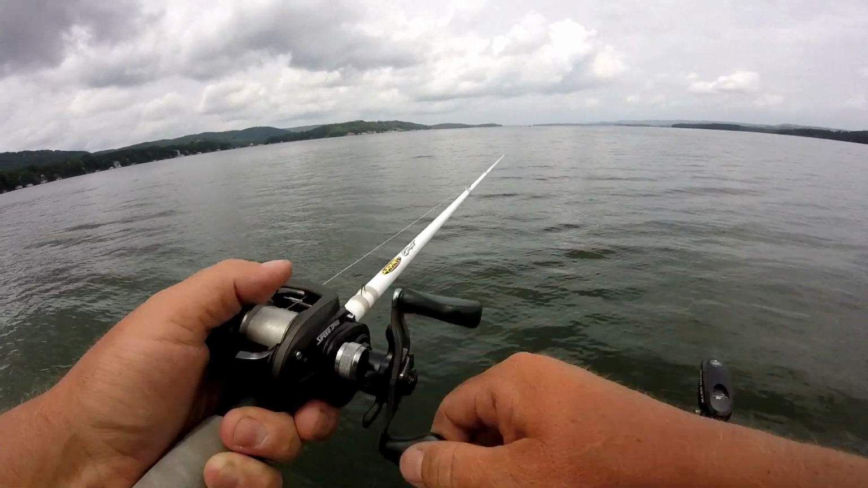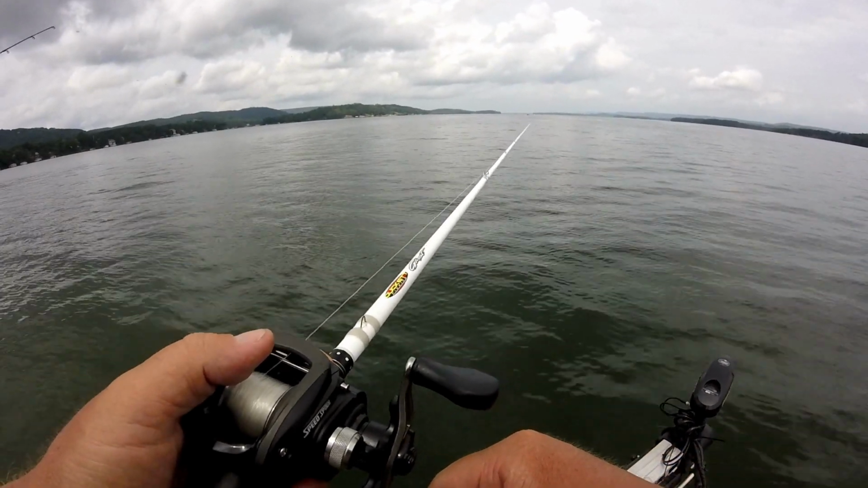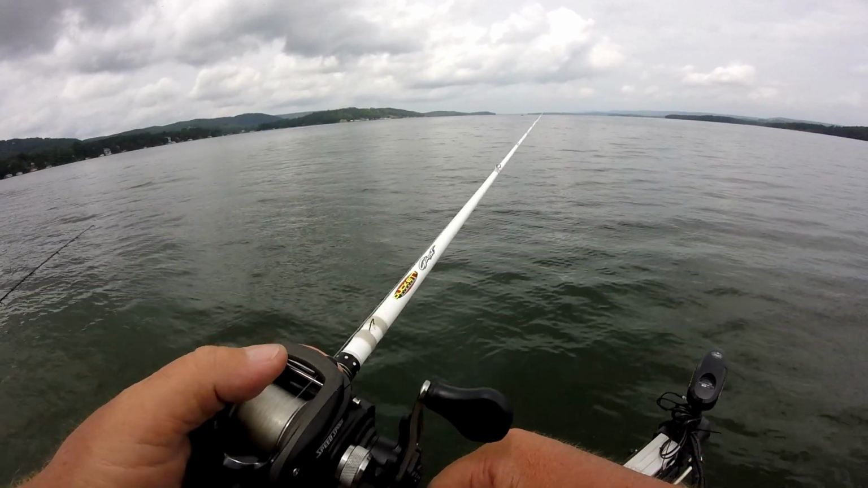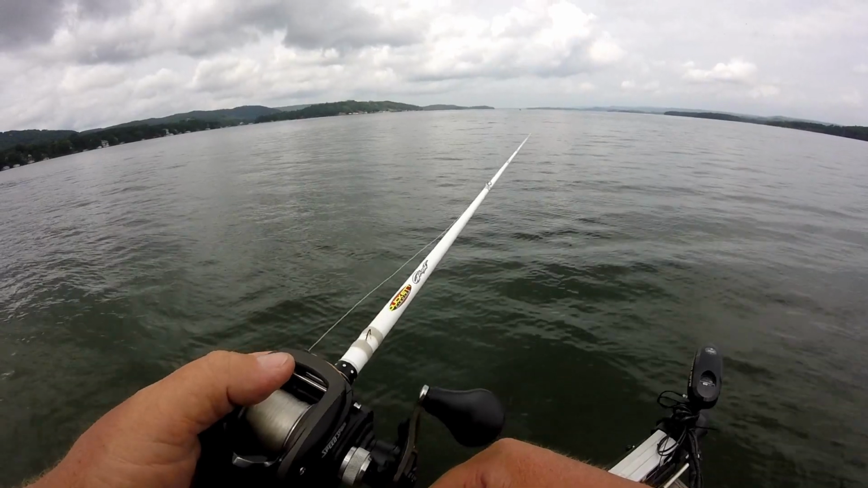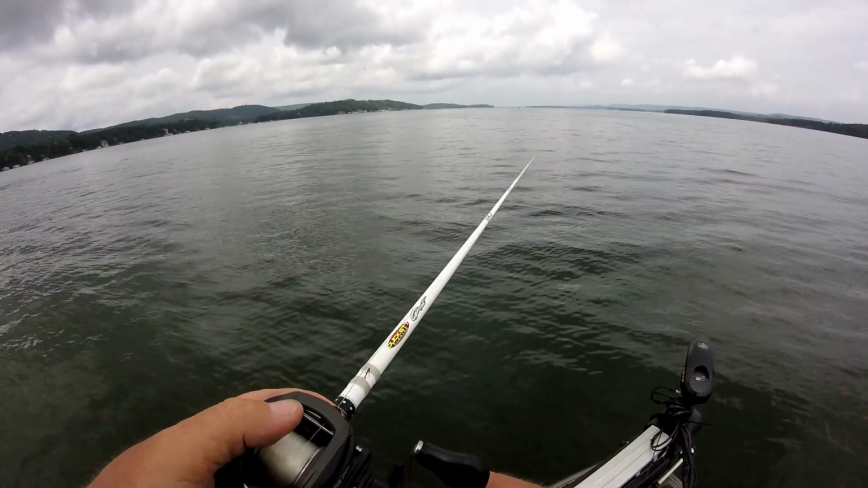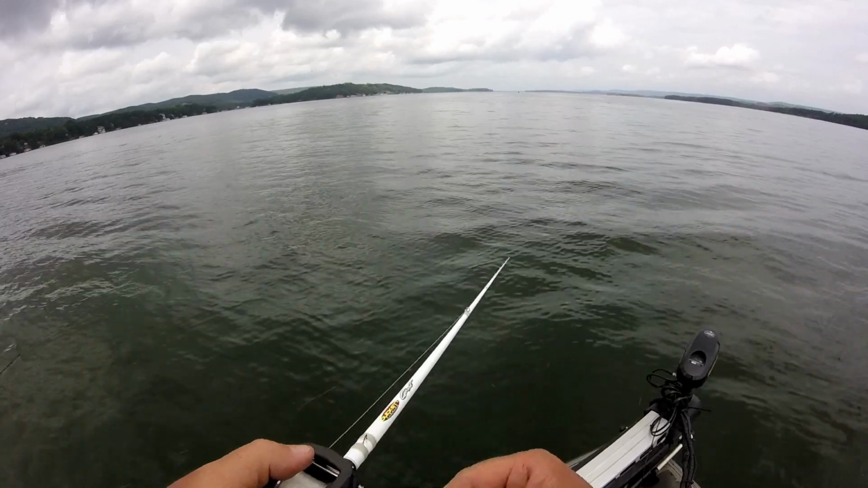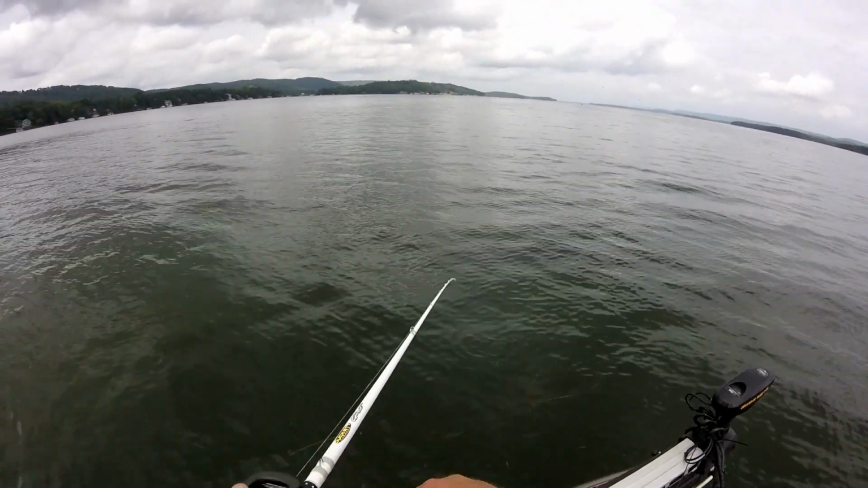I kind of wanted to show this, give you guys an idea of how I like to fish a football jig. This is one of the ways. I throw it out and let it go to the bottom and reel it 3 or 4 turns and then let it fall. It makes kind of a yo-yoing action all the way back to the boat. Another way to throw it is to just throw it out and let it hit the bottom and just slow roll it back to the boat. Sometimes you just have to find out what the fish want.